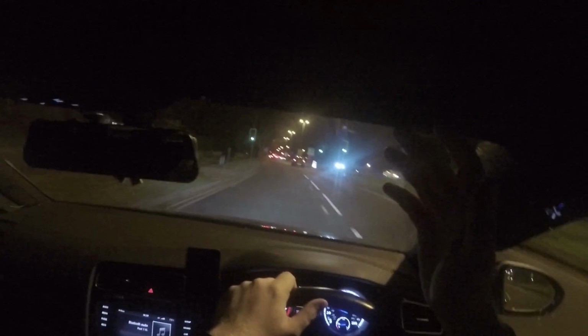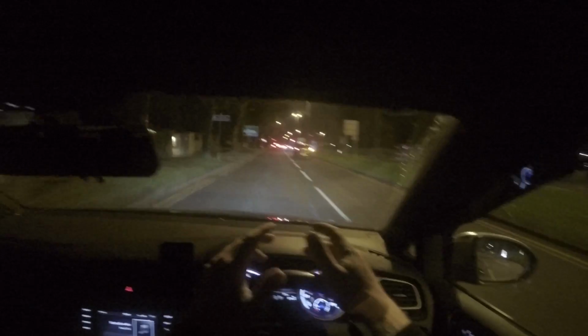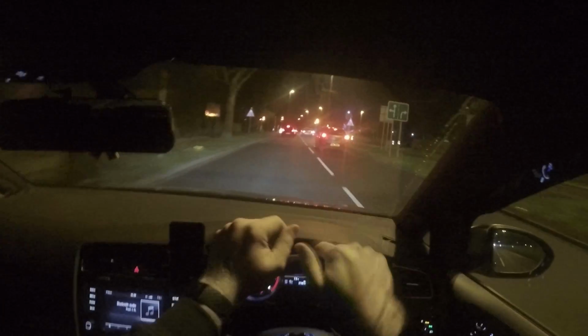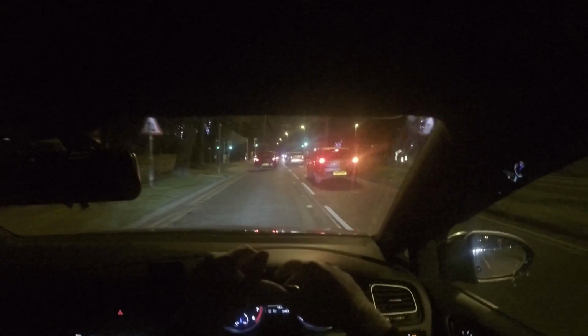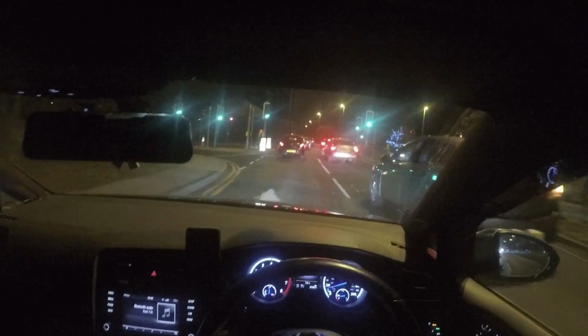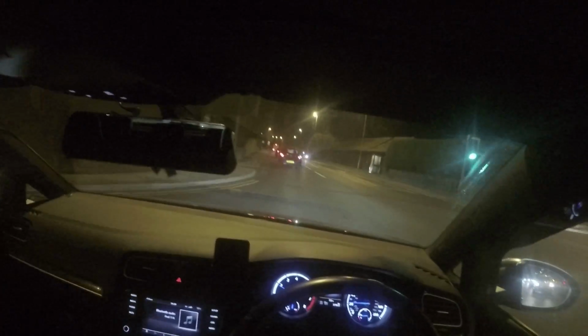So I don't know if you guys know this about the Golf, but it's got the automatic cruise control. Brilliant for when you're in situations like this where you just go back and forward to cars. I'm currently controlling the brake at the moment, but earlier in the video I didn't have my foot on the brake and the car came to a stop, and that's because it detects a car in front.